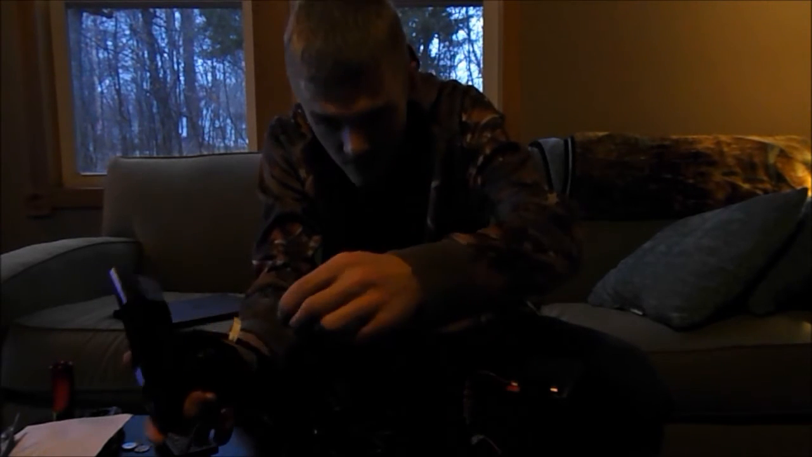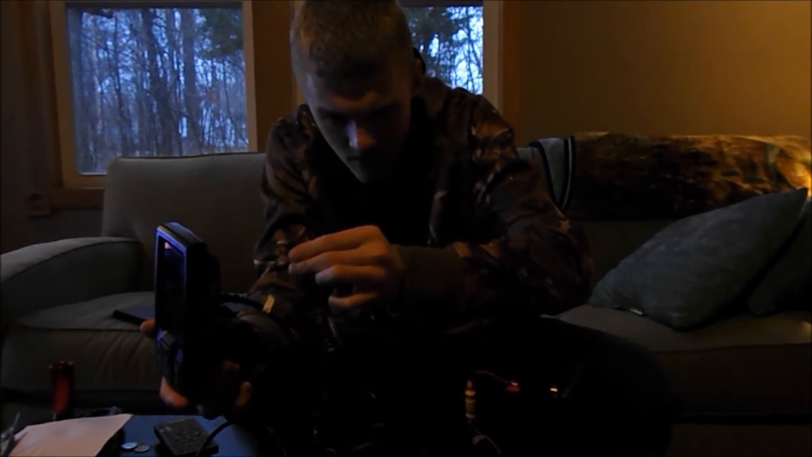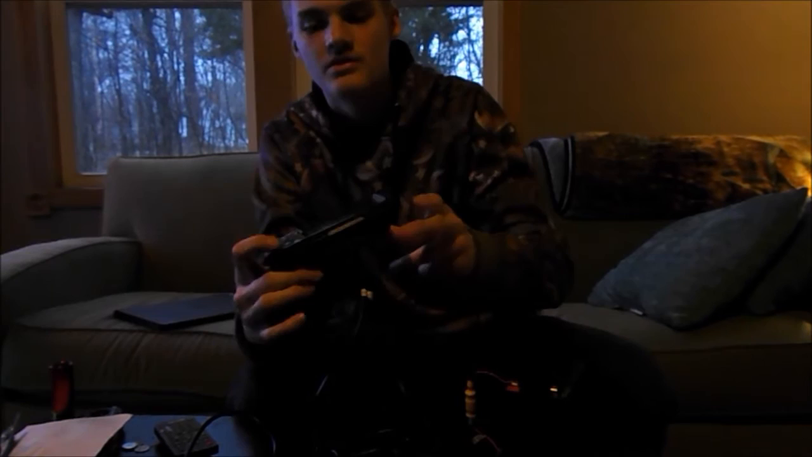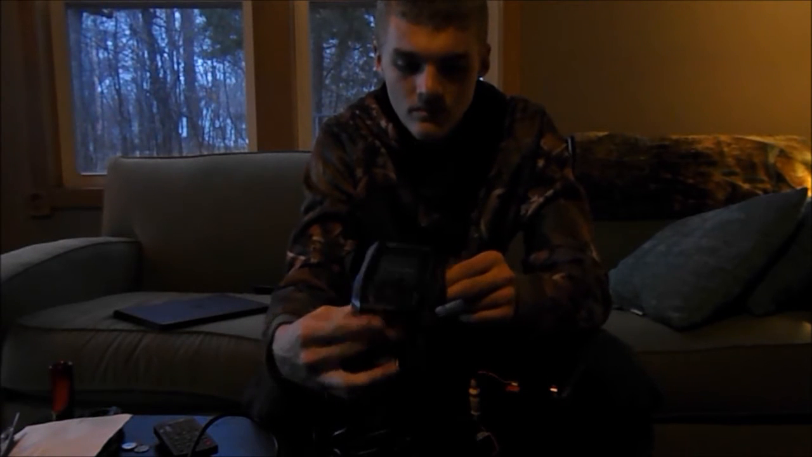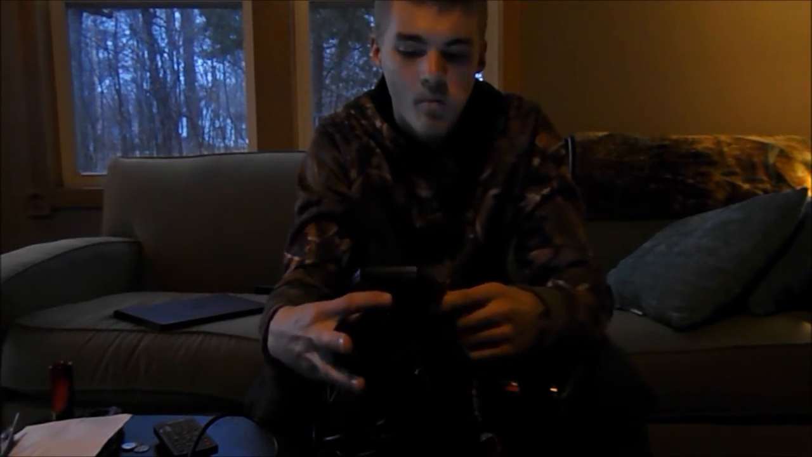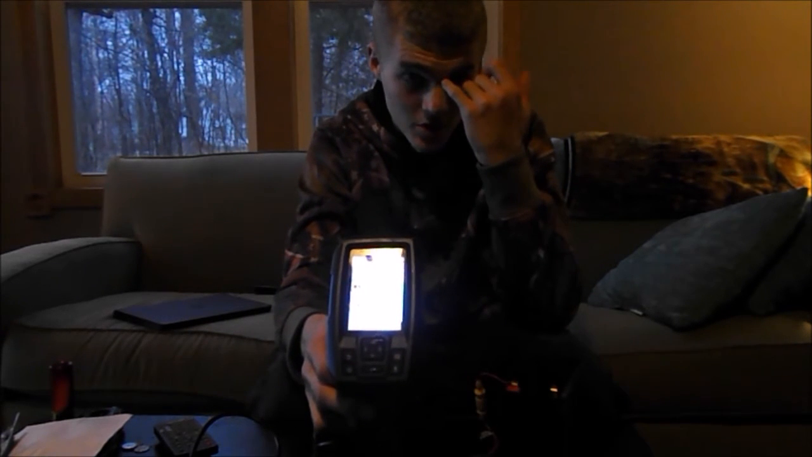So let's plug in the transducer so it'll work properly, otherwise it says it cannot be used or something like that. So let's plug that in, turn it on, hold down the power button, it beeps, that's how you know it's working. The startup screen just says Garmin for a little bit. I don't know if you guys are going to be able to see this, so I'm going to hold it here for a little bit.